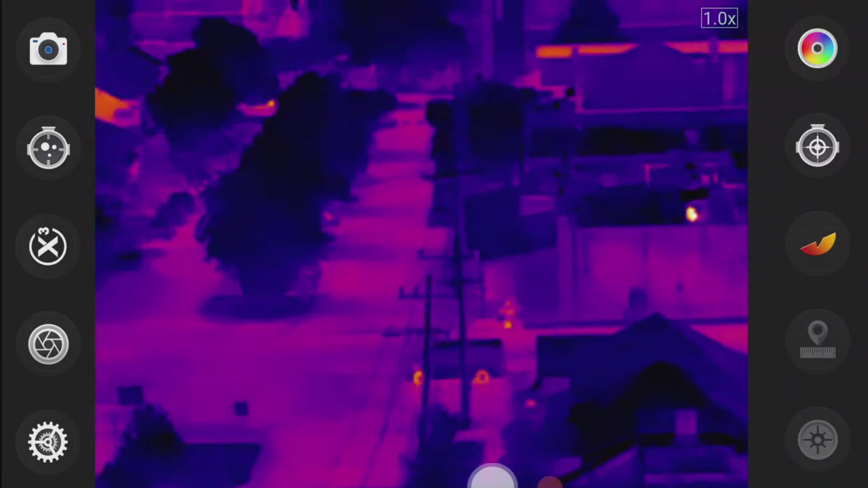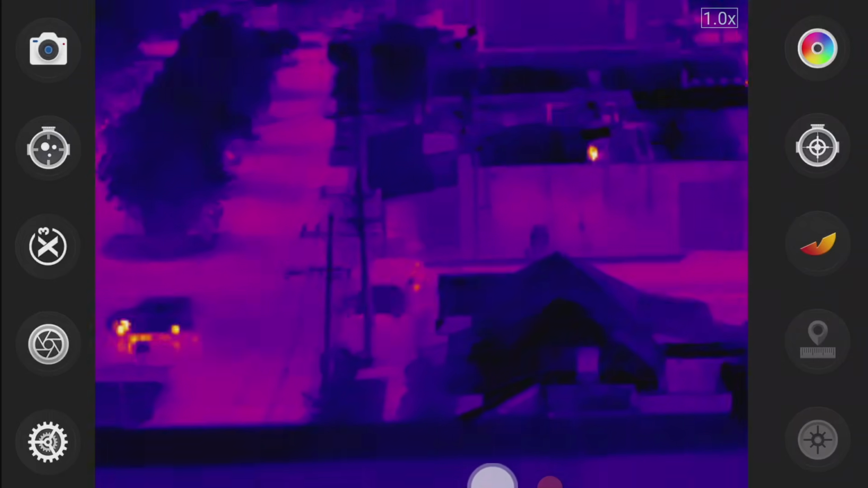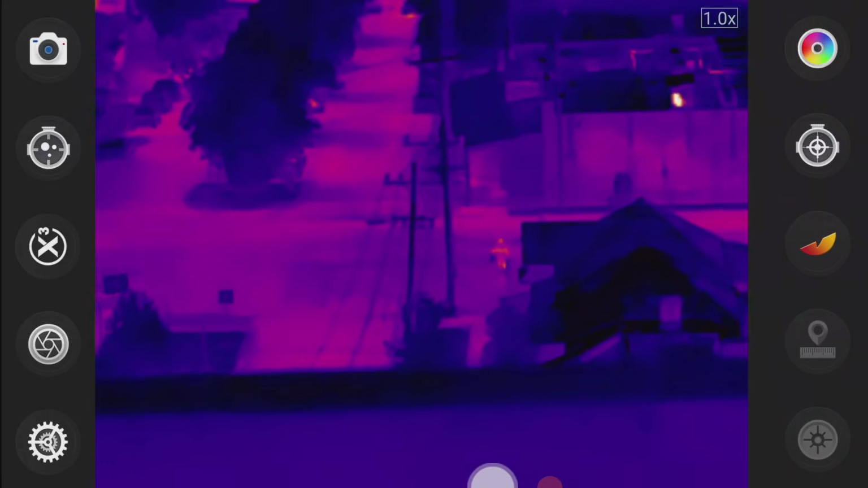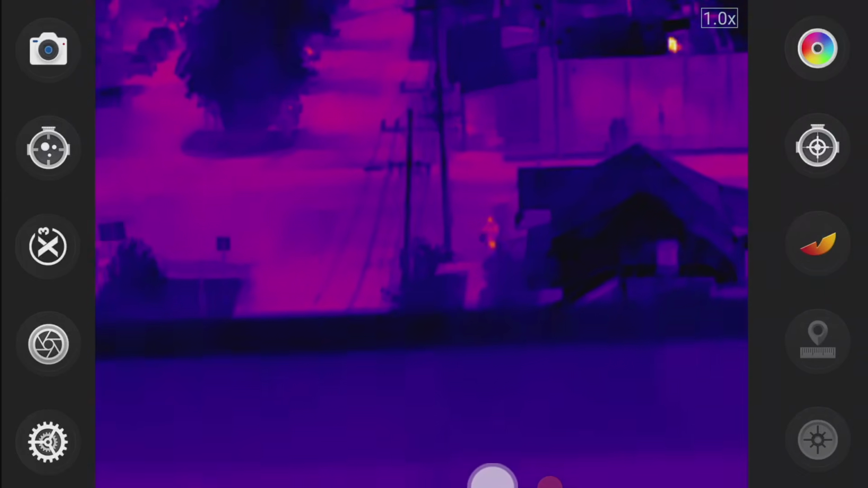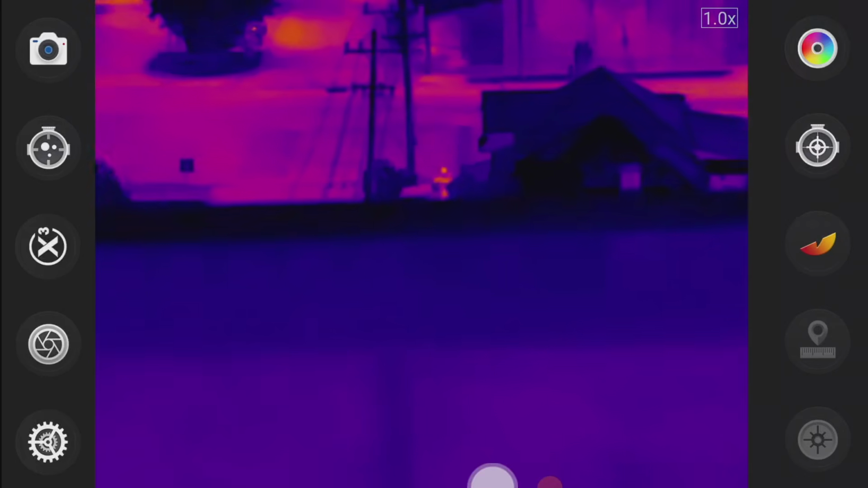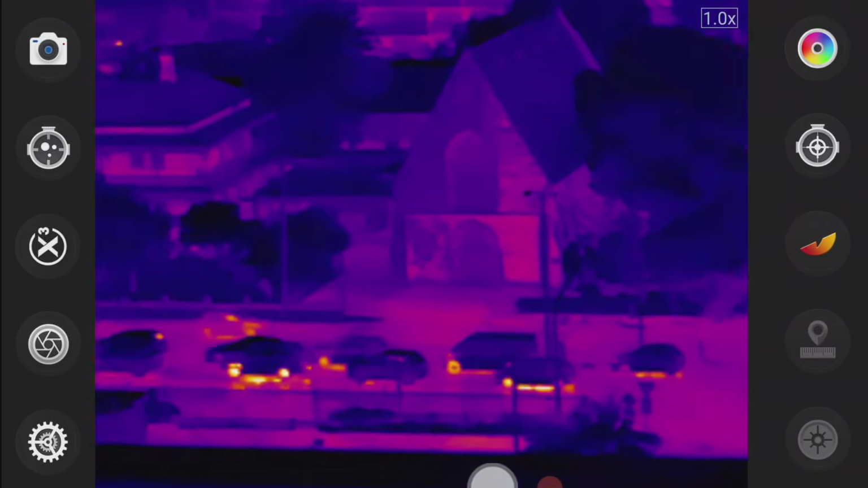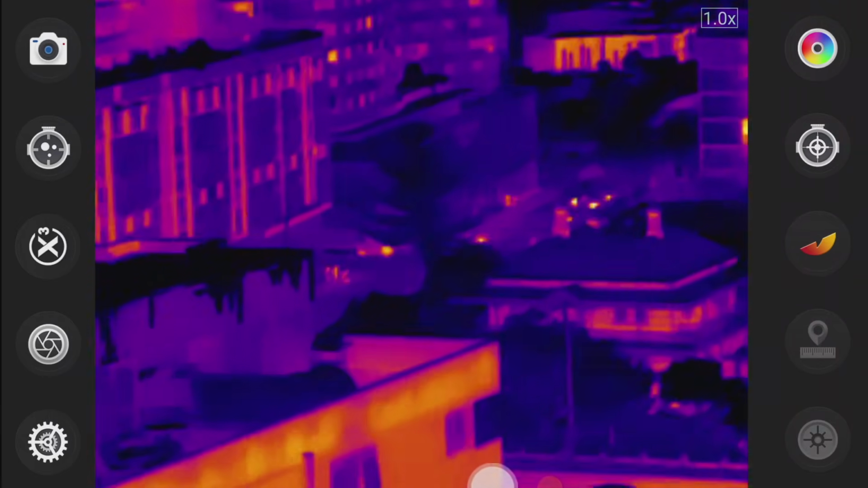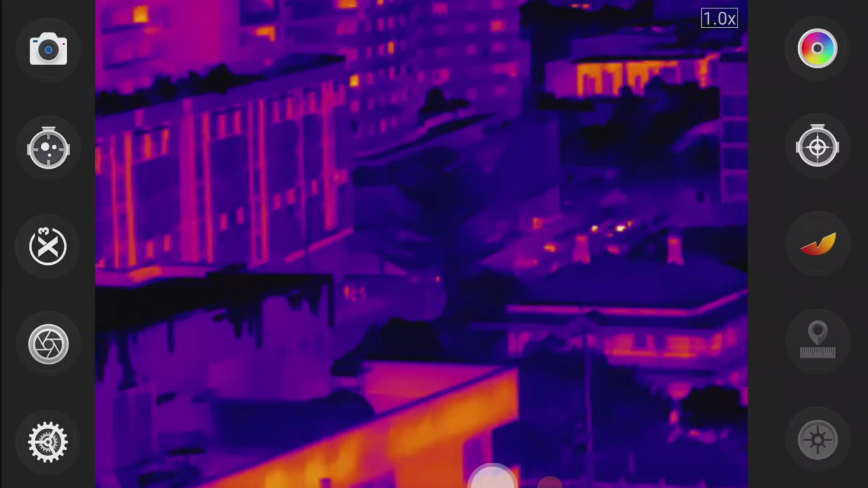There's a person standing across the road and walking. There we are. Kind of looks like they're holding something. Yeah, something that's just like normal temperature, kind of a bit colder. That's interesting. Yeah, and that's kind of further out in the distance here. Yeah, people walking all the way out the back.